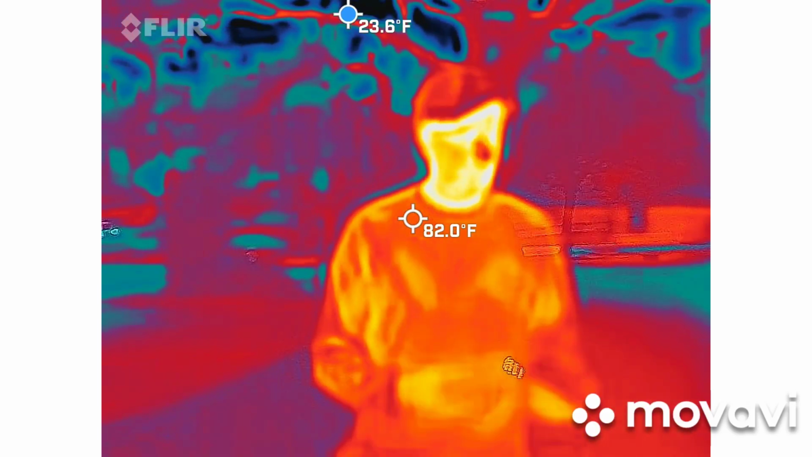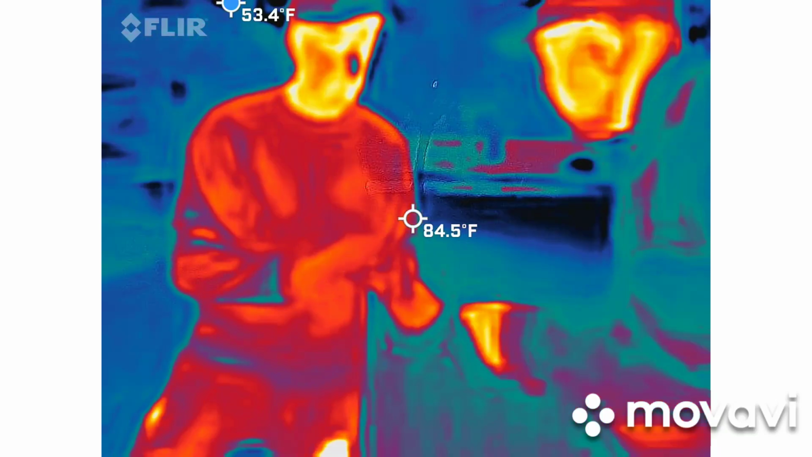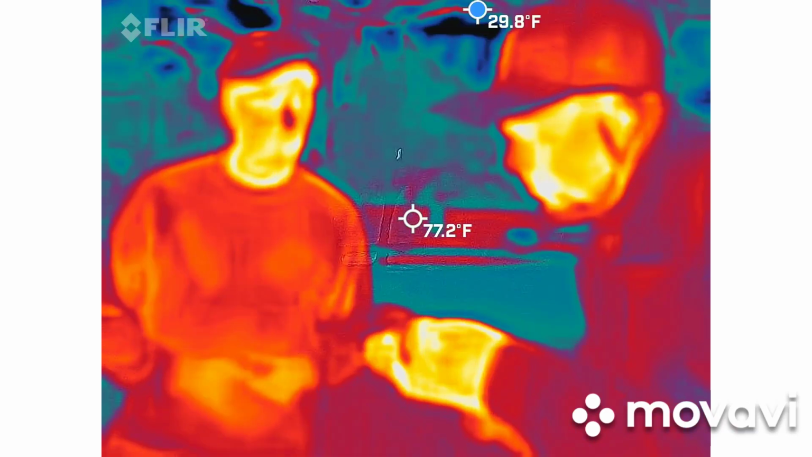Right. So the hole for your lanyard is right there, and then the volume is at the very top. It's a wheel, it's not a button, just so you know.